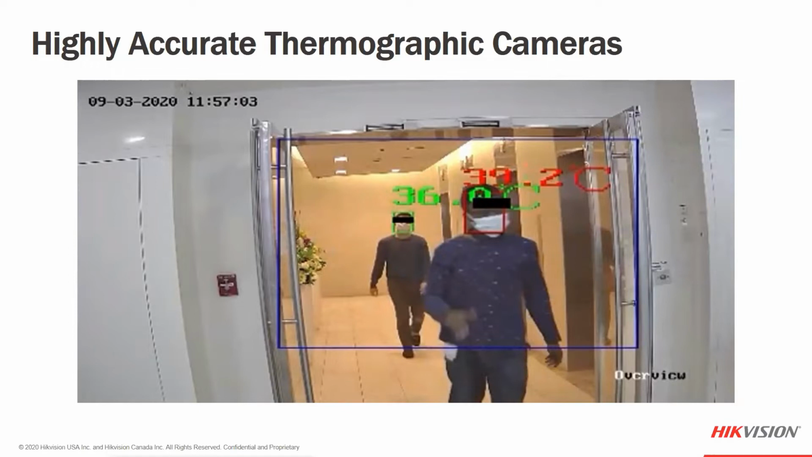So this gives us an alert, and we do have different levels of alert. This is a setting that you can set. We have a pre-alarm as well as an alarm state. So you could even see maybe a yellow box. A green box is good, yellow box is questionable, and a red box means definitely abnormal temperatures.